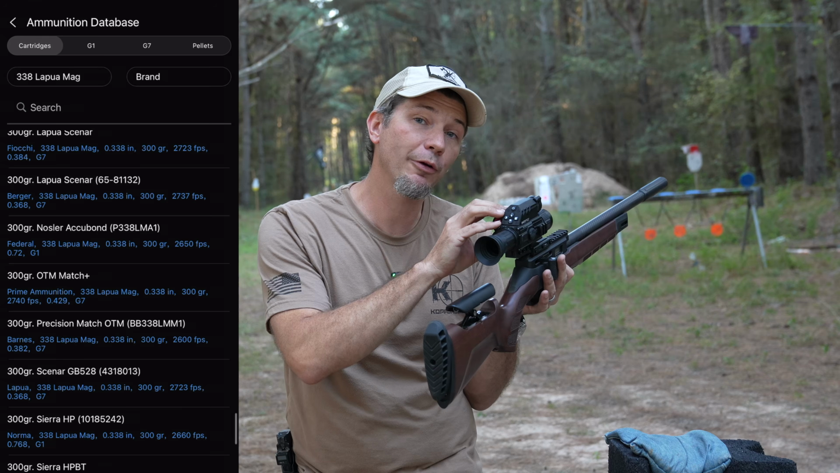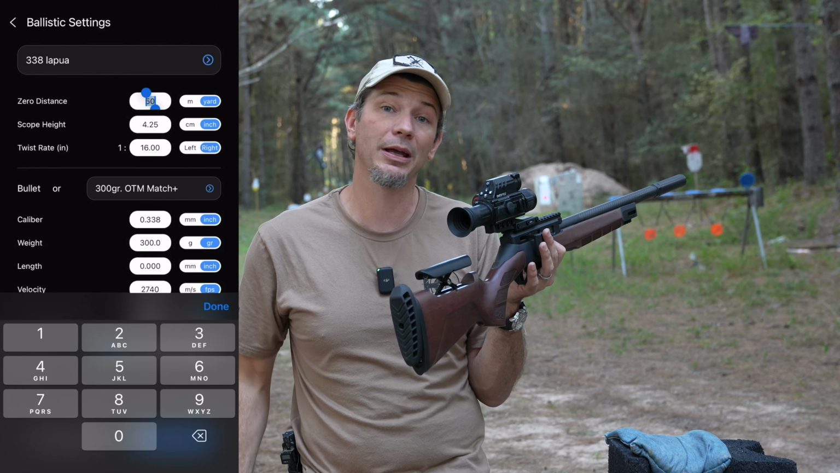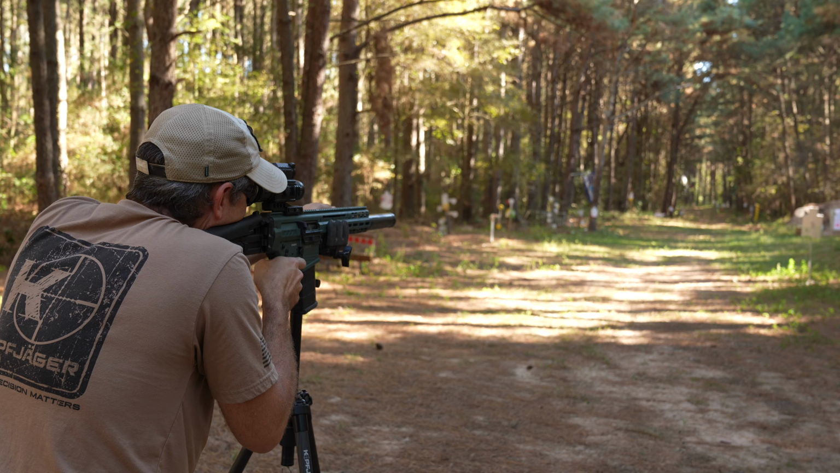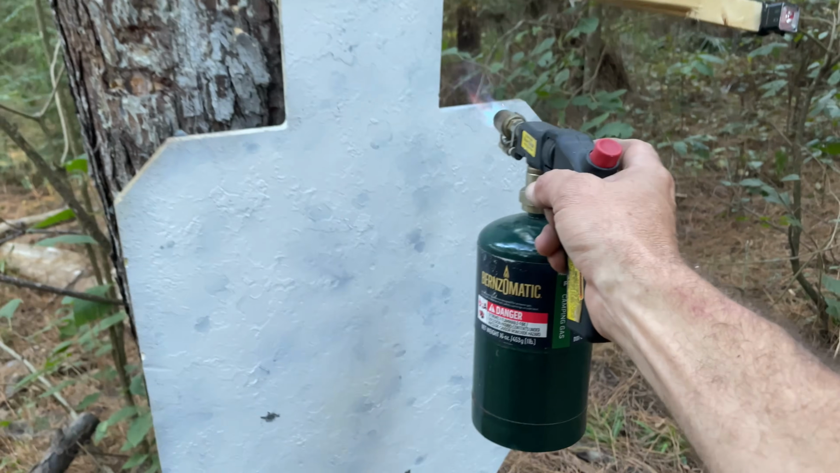You have 5 ballistic profiles as well as 5 zeroing profiles, and then select it, and then you're ready to go. I was using this earlier on my 8.6 Blackout because it drops like a rock. But since that ammo is so expensive, we got it on the 22 today. Let's heat up some targets and start shooting.